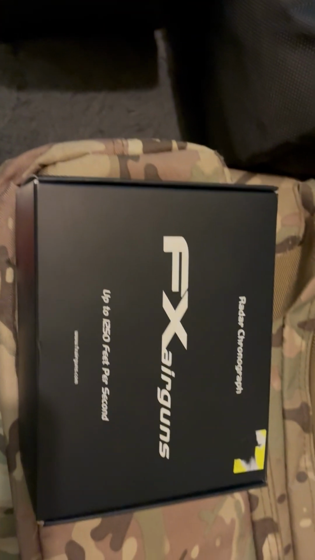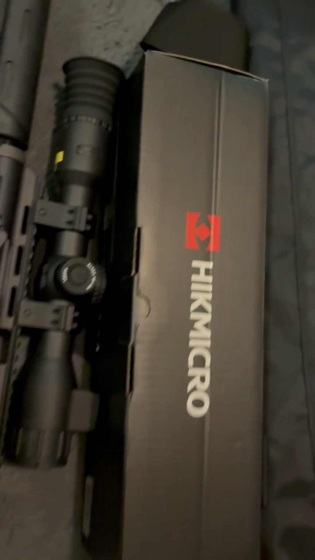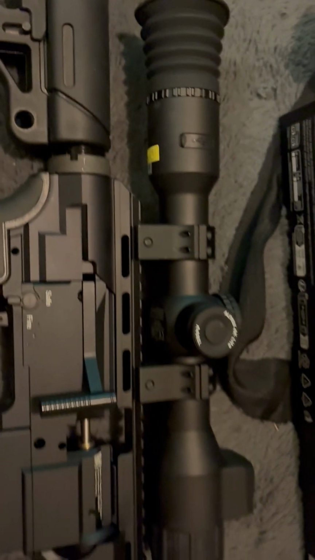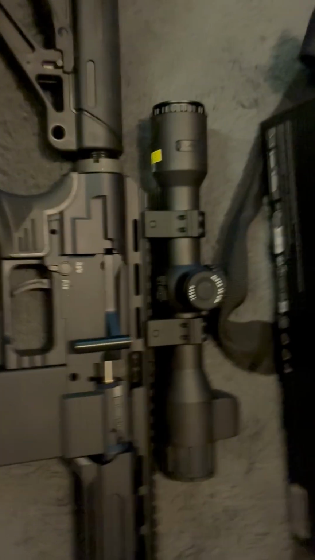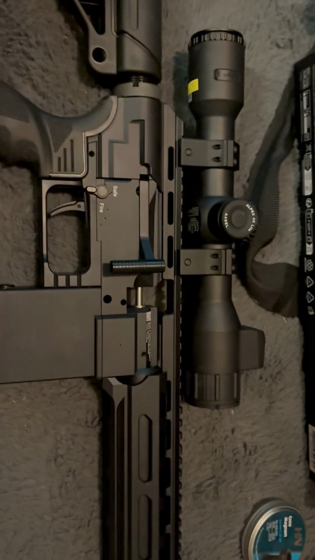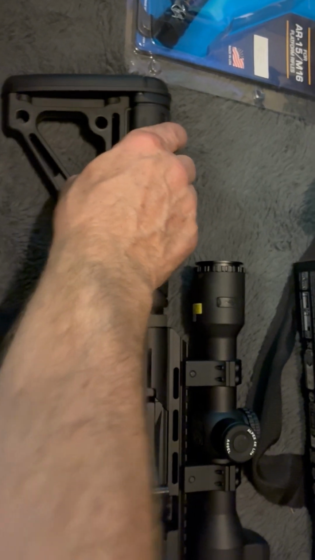Also got the chronograph as well, just to check how fast these rounds are flying, feet per second and stuff. But the HIKMICRO 4K light is just a little bits and pieces here with this. This obviously comes off. It looks a lot better without that, but obviously the setup is more facing rear on the Picatinny railing there, because you want to get as close as you can. Obviously this is an adjustable stock as well. That'll move back and forth.